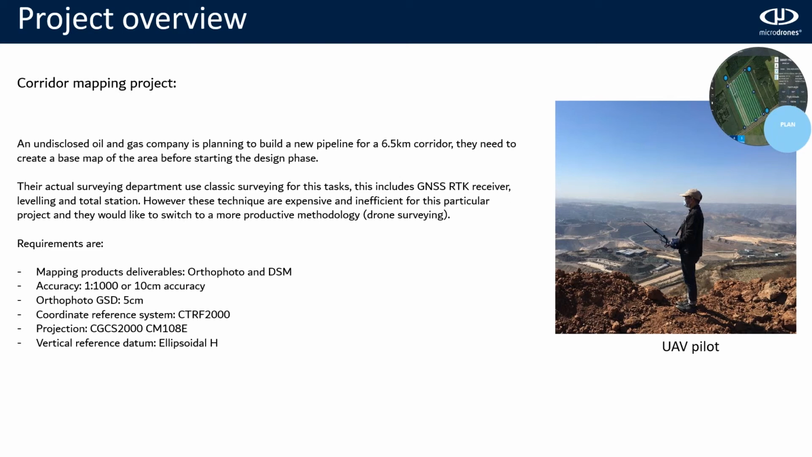The requirement is they need the orthophoto and the DSM. The accuracy will be around 10 centimeters, what they need. The orthophoto generated will need to have a GSD, or pixel size, of 5 centimeters. And the coordinate reference system, projection, and vertical datum you can see there.